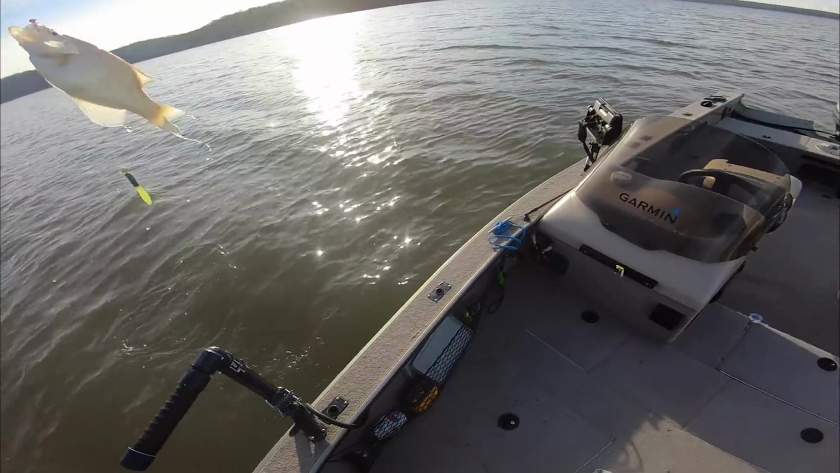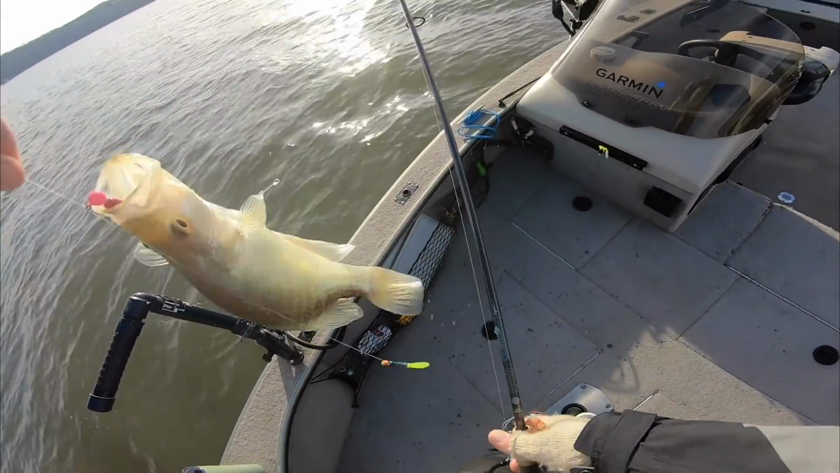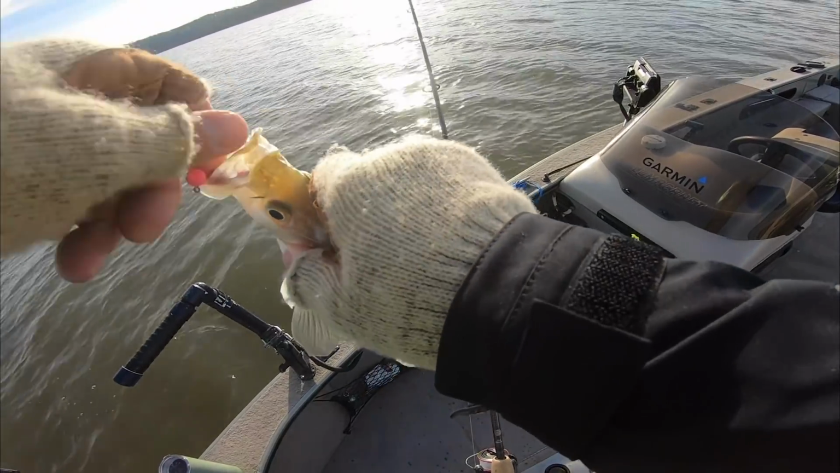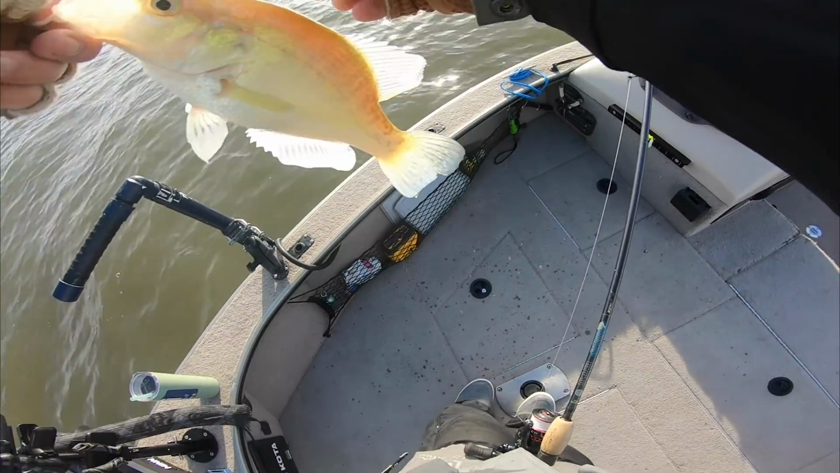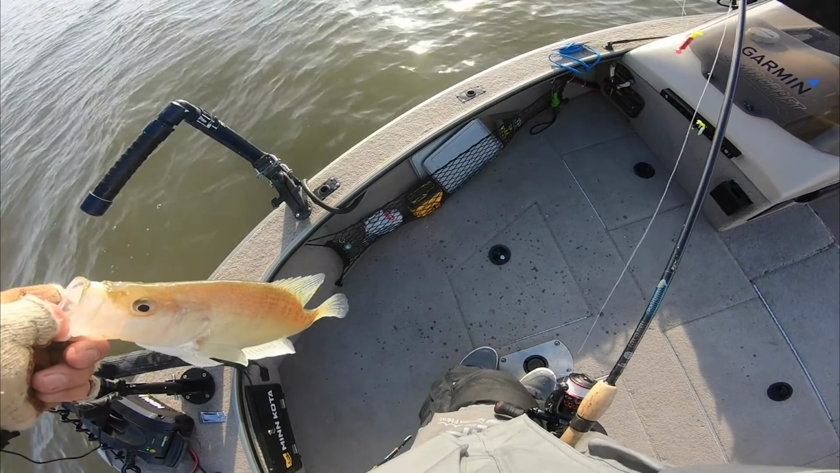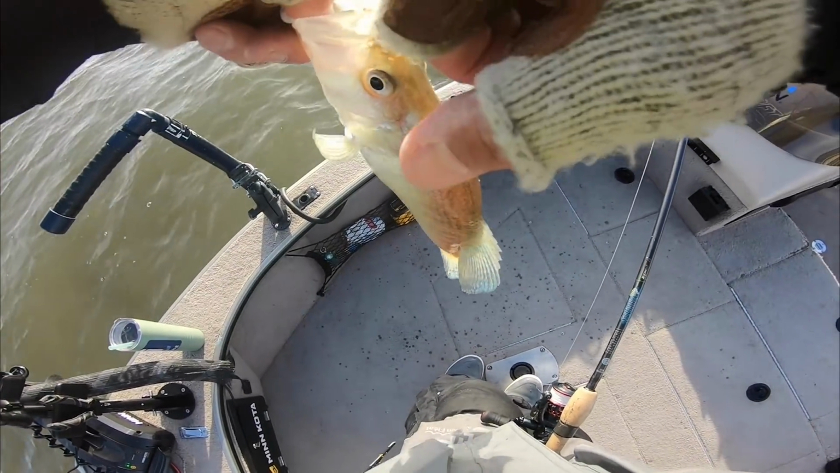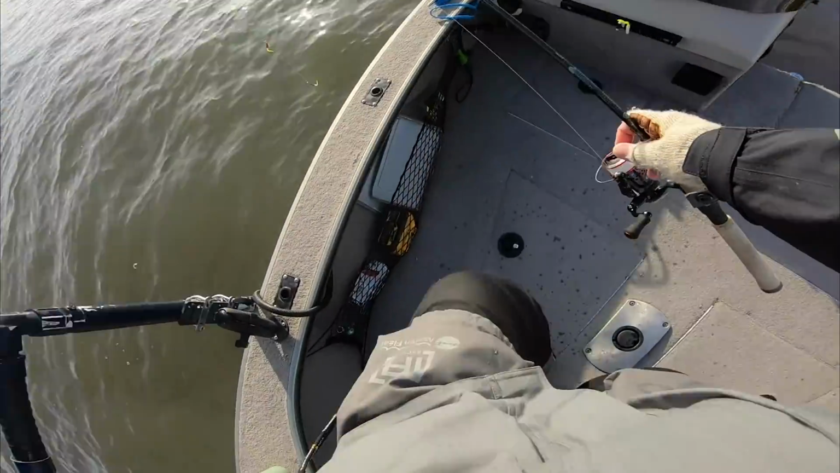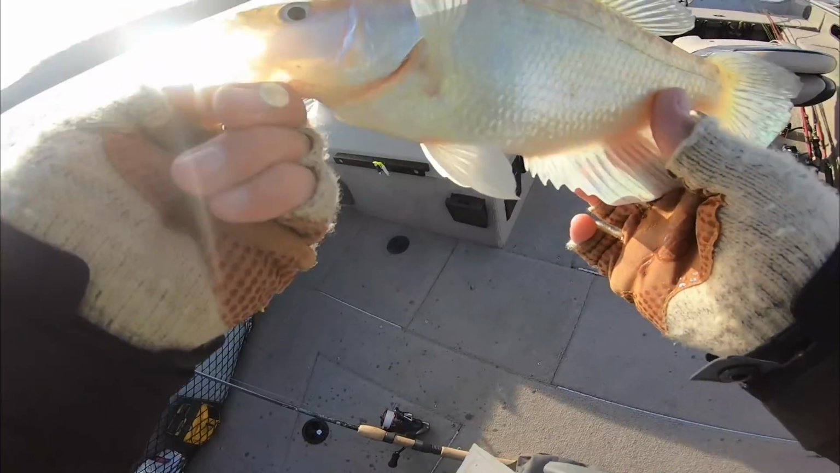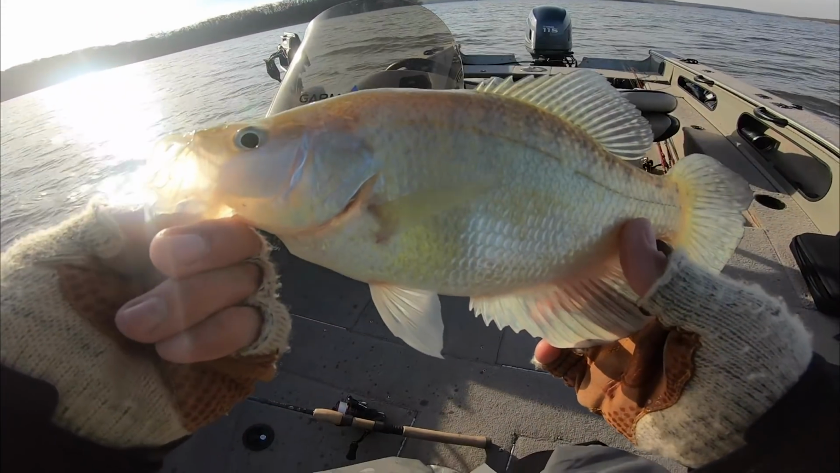Got the big one off that one. Thank God. Like I said, we're just bouncing from tree to tree. Some stuff I have fished, some stuff I haven't. Like, these aren't giants. These are not giants, but they are keepers. And if you move around enough, you're gonna catch them.